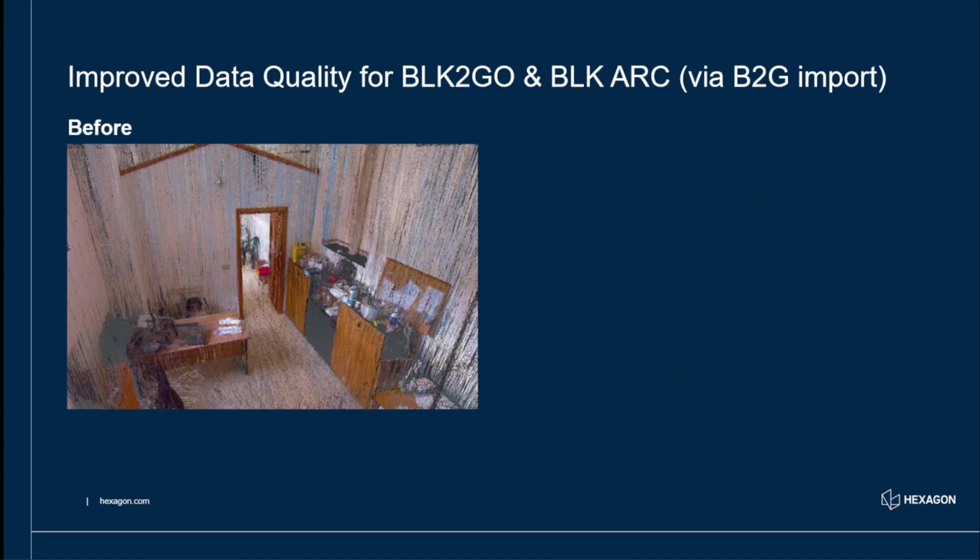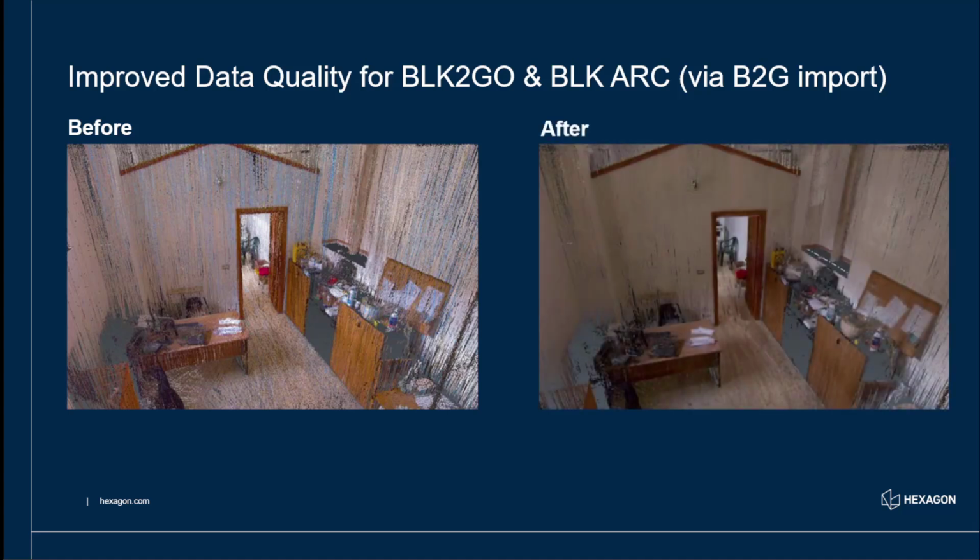This one is nice because you can see again we've got some lines which are like blue. We've got these kind of blue vertical lines in this pre-existing data set, and in the after you can see this is completely gone. Plus obviously on the desks and the floor everything is much smoother, plus we've got more data.